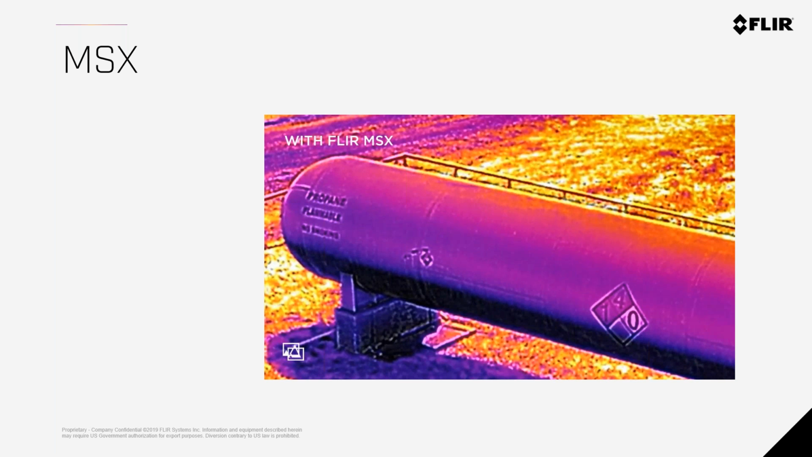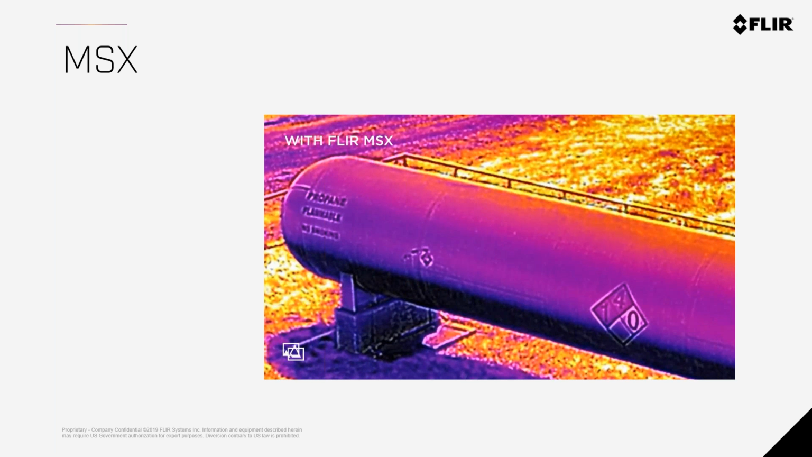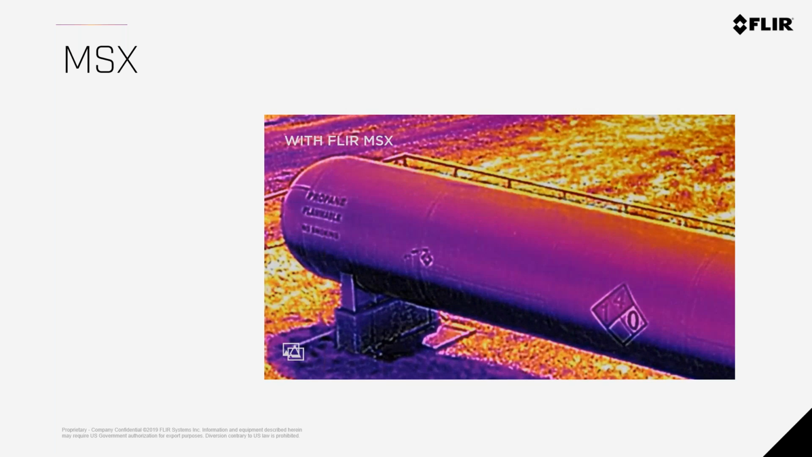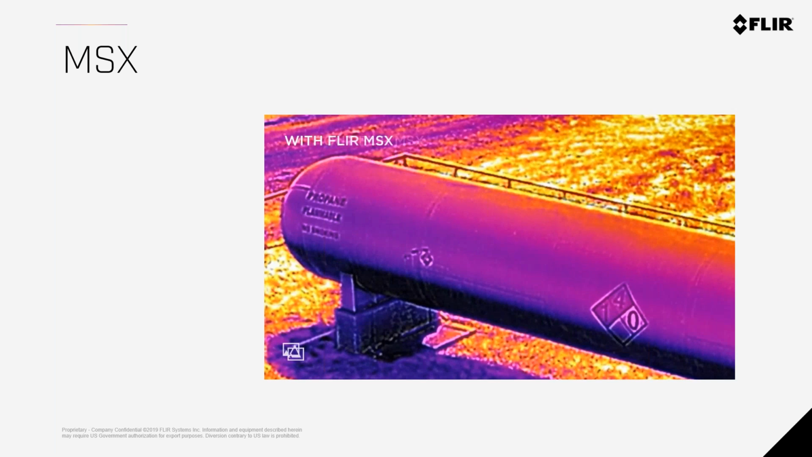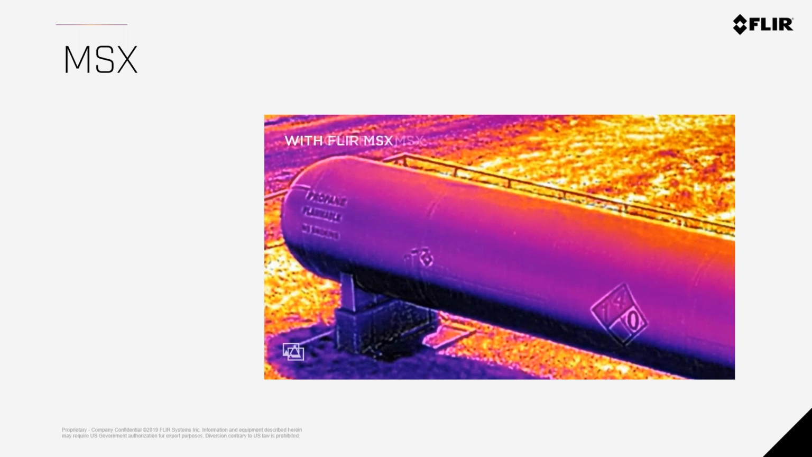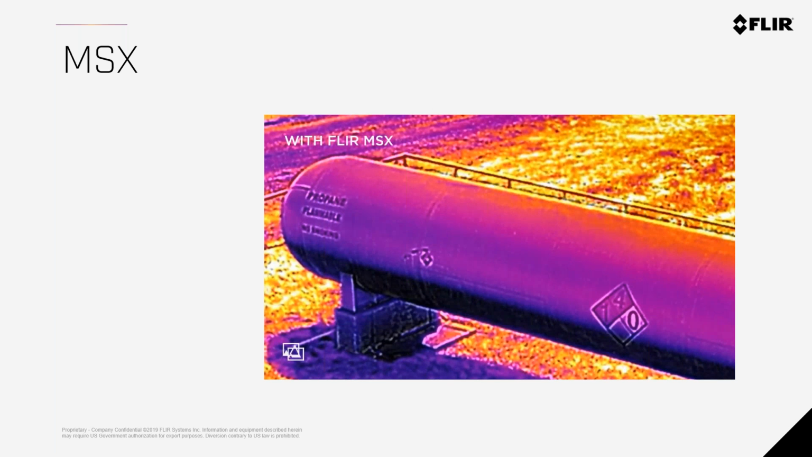So here we have a tank of flammable material, but we wouldn't know it's flammable just looking at the thermal image until we see that it's propane. There's the placard on the right-hand side that gives us exactly the ability to act accordingly with all the information in one image. In the old days, if you were flying a Zenmuse XT with just thermal, you would see the image before the overlay. You wouldn't know what that is.